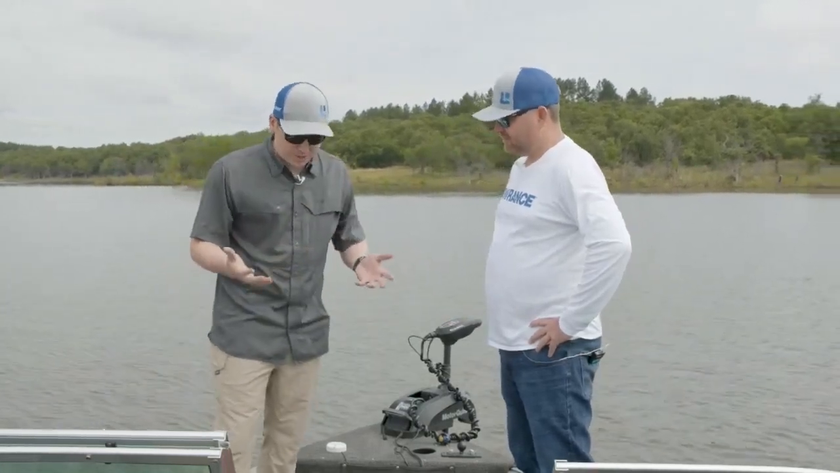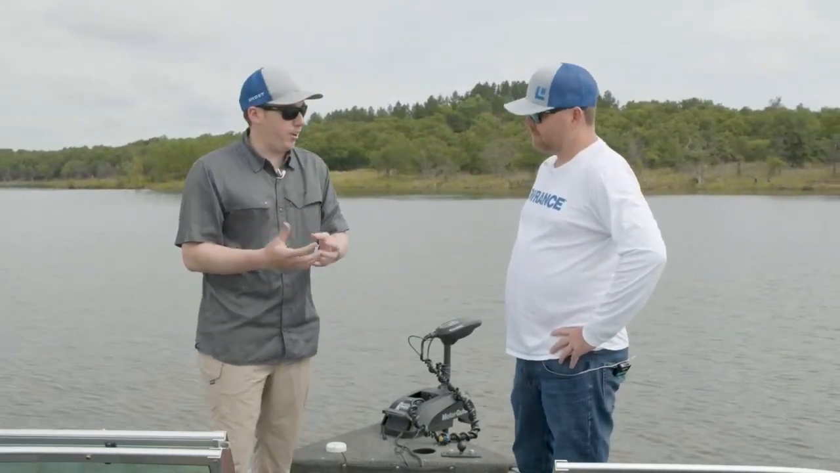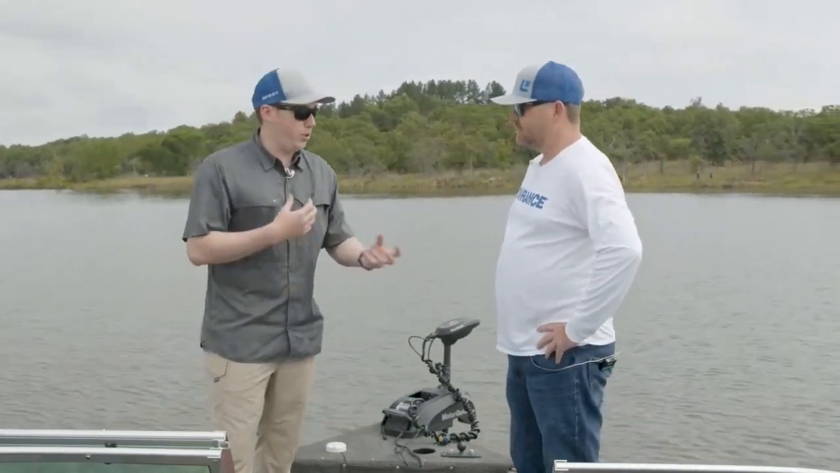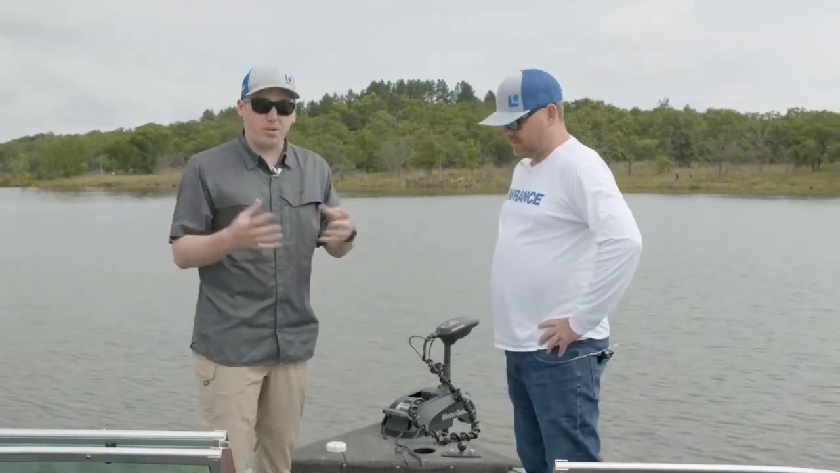Why a tennis ball? Yeah, the tennis ball is actually really good. It's full of air right in the middle, so it really mimics the air bladder in a fish. And we can do multiple tennis balls in a bag, so we can make the targets bigger or smaller.